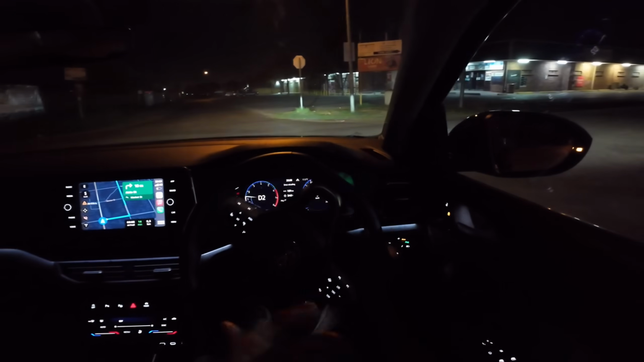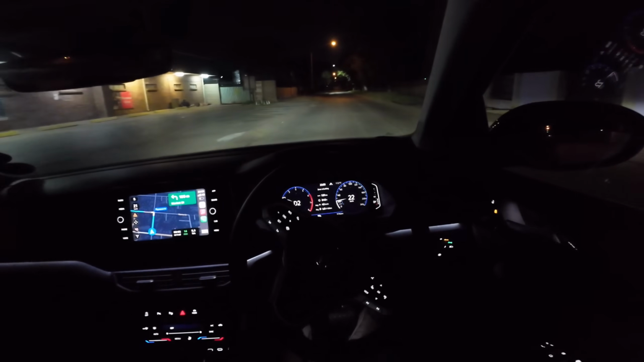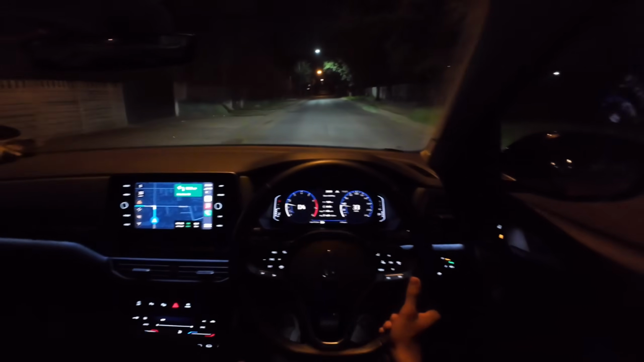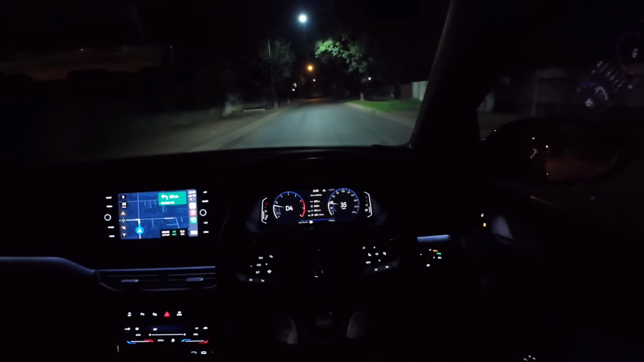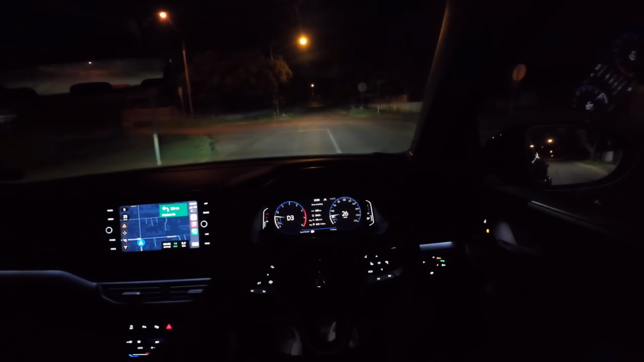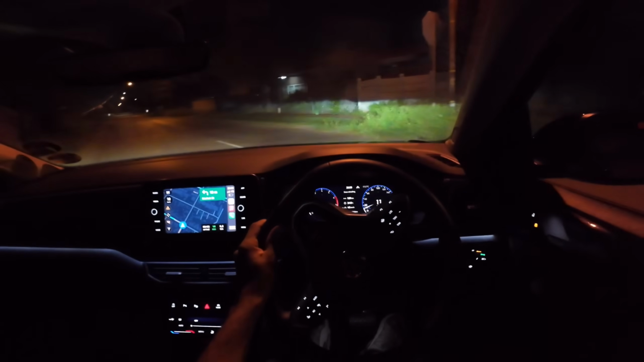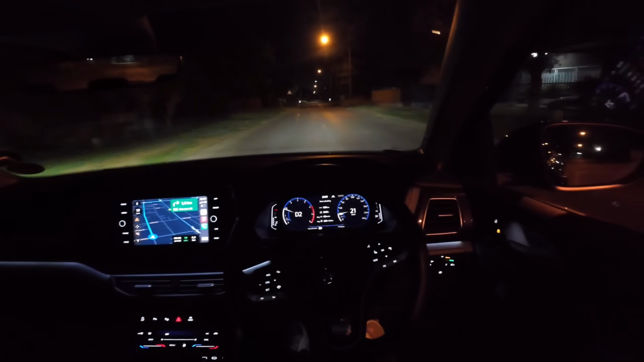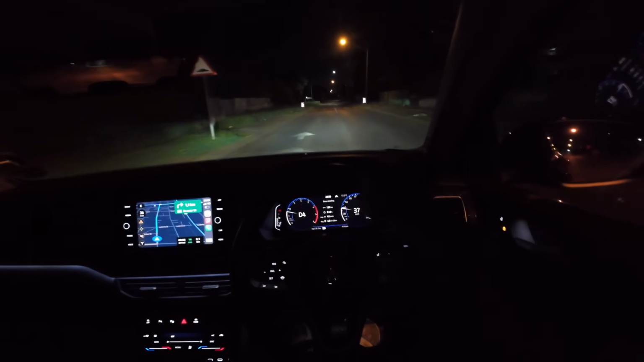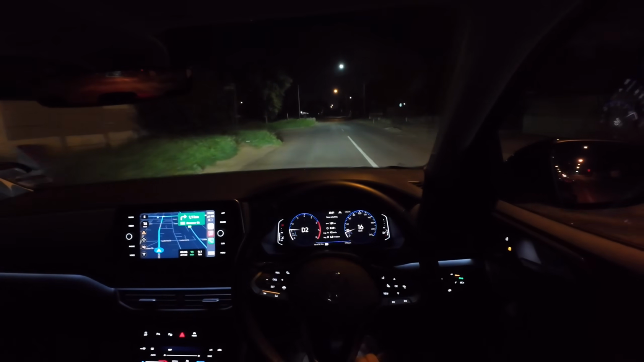So yeah, that is basically what matrix LED lights are all about. They assist you further when it comes to vision at night, while also ensuring that you don't dazzle other drivers and so on. So yeah, the amount of clarity you get out of these lights, it's just crazy. So currently we're driving through some back roads with quite a lot of street lights, but they'll clear up just ahead and you'll see the IQ lights come to life.